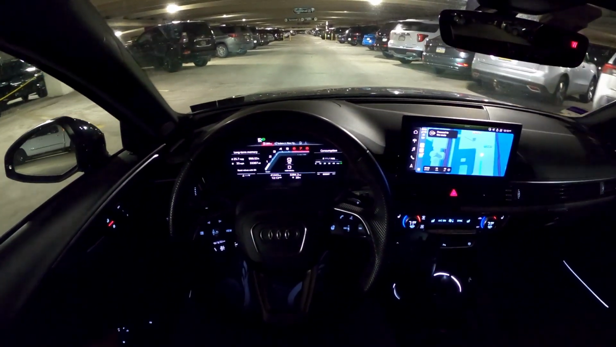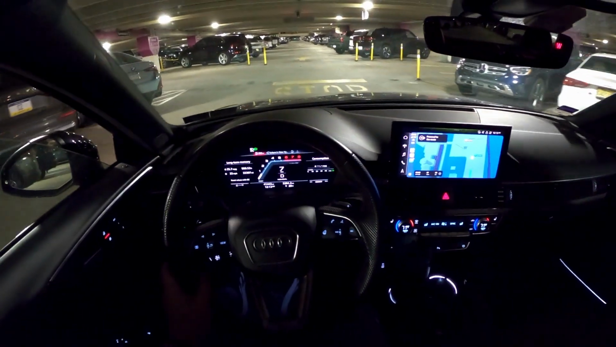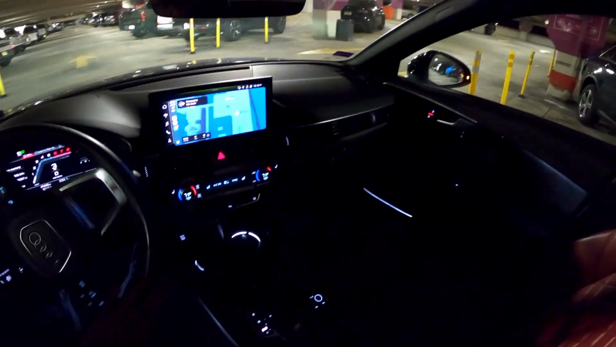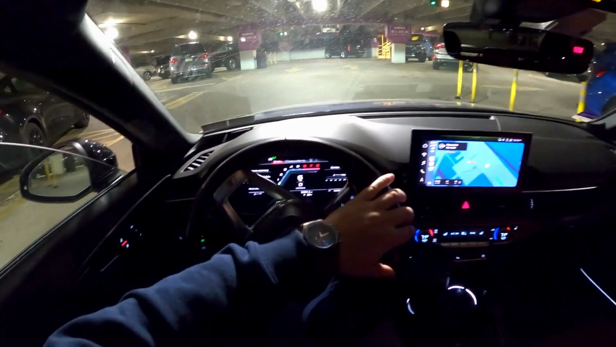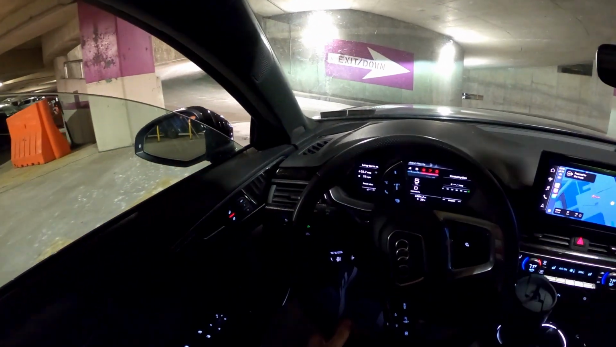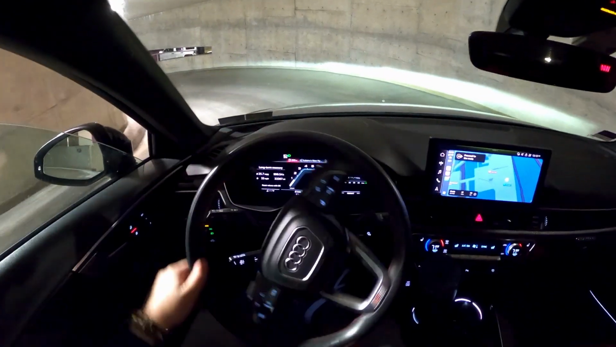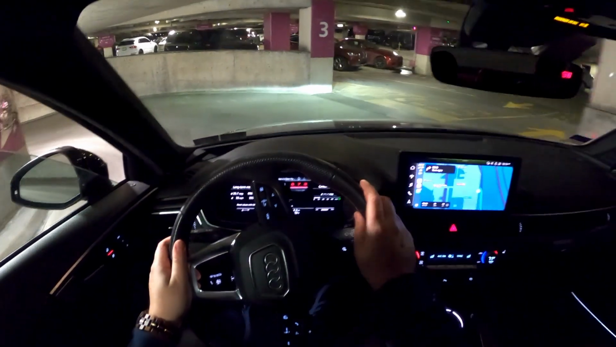Let you enjoy the exhaust in this garage. Nice RS5. I always like going to these garages. You can see a lot of cool cars, people away on their business trips and all that good stuff. We had this little spiral exit down. It's more interesting to hear during the day when I'm going up. Nice BMW M2.